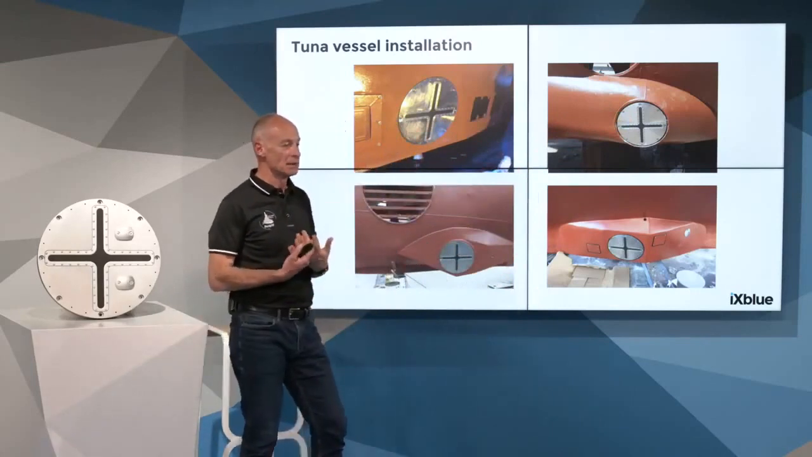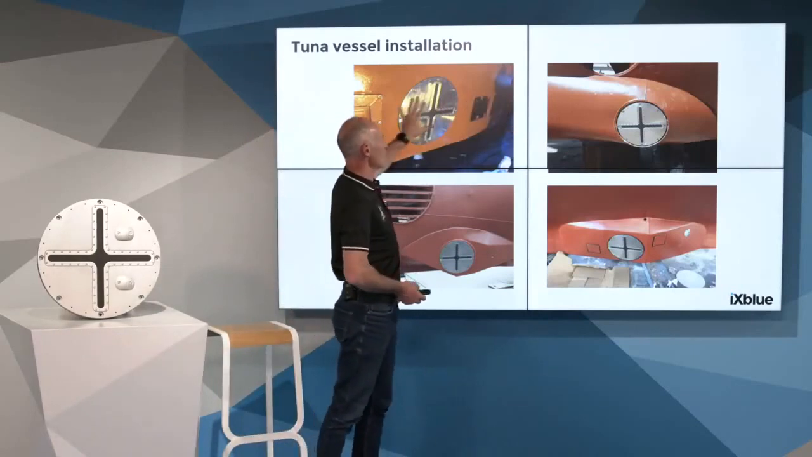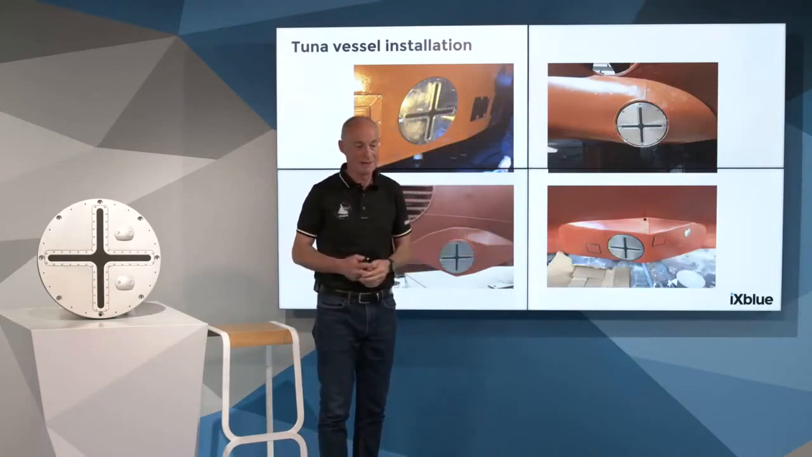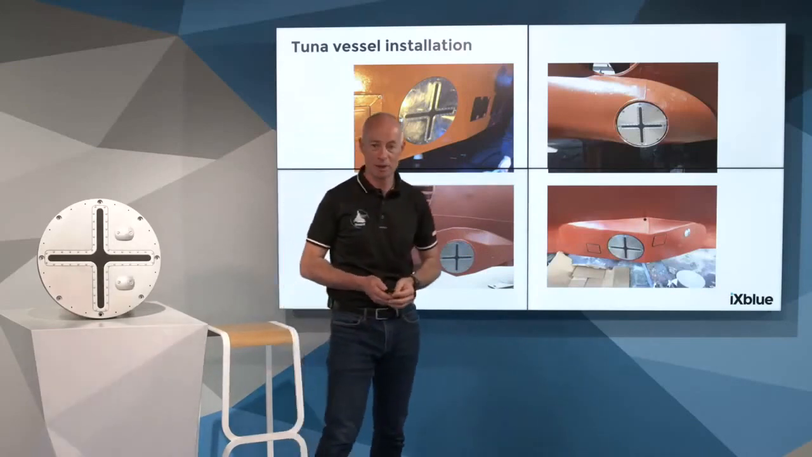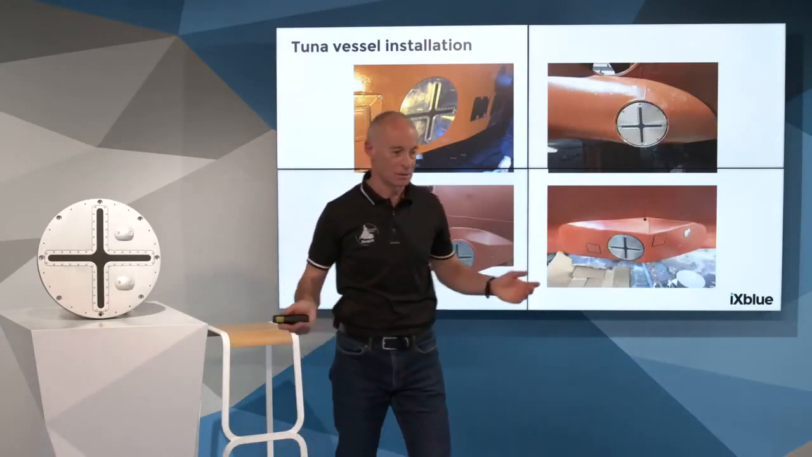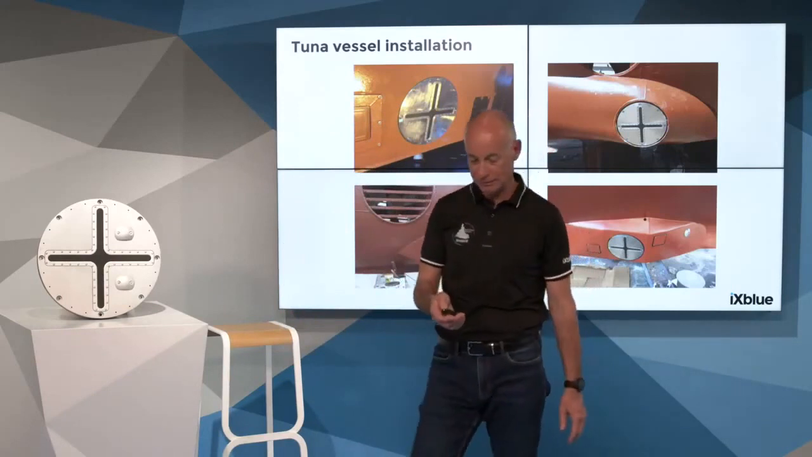The key is to ensure good flow displacement over the transducer, no turbulence, as usual with any hydroacoustic system. So it is an example of a very good installation, working very well. It is not complicated to install. It's about similar to any big sounder transducer installation, in fact.